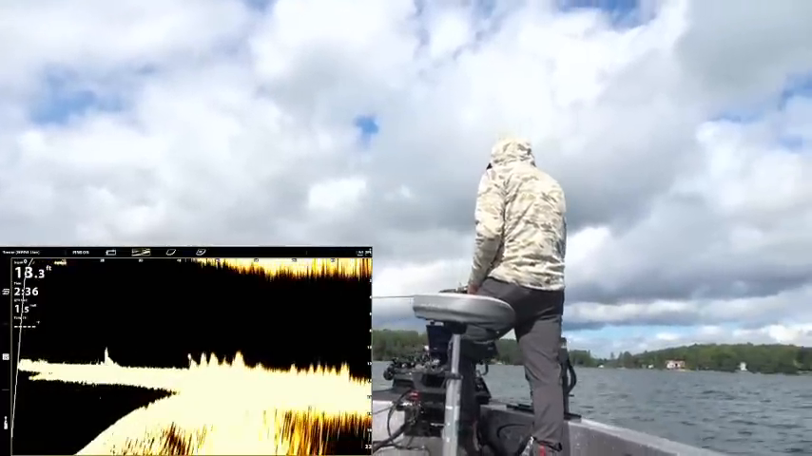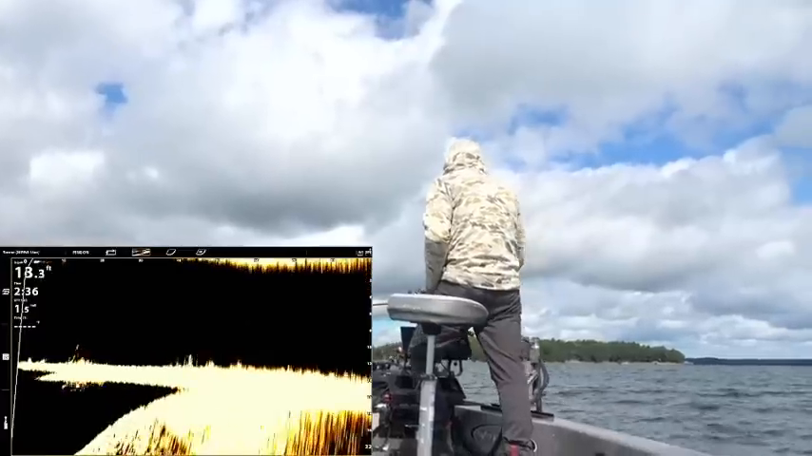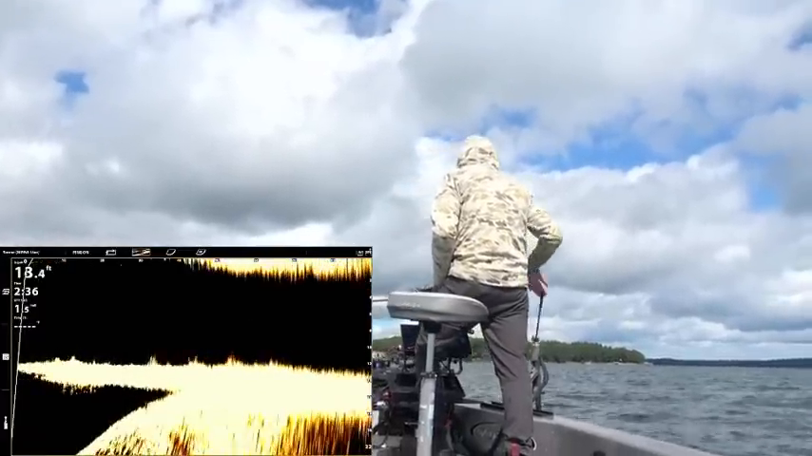Bunch of weeds right there. Still not getting into anything noteworthy quite yet here.